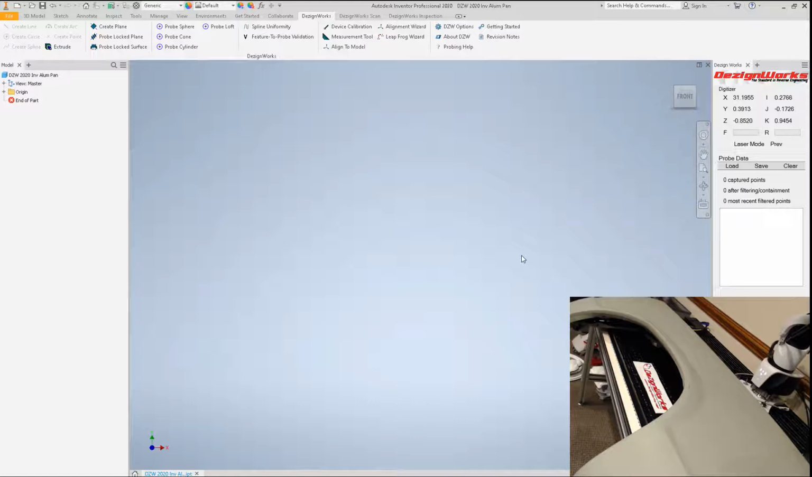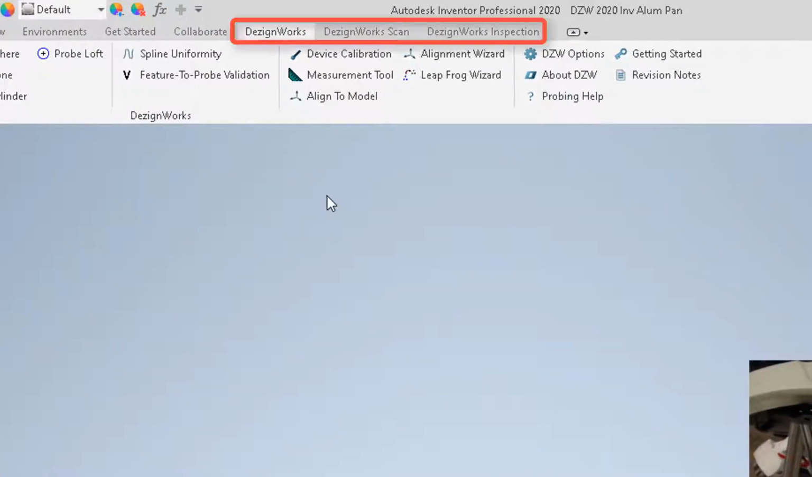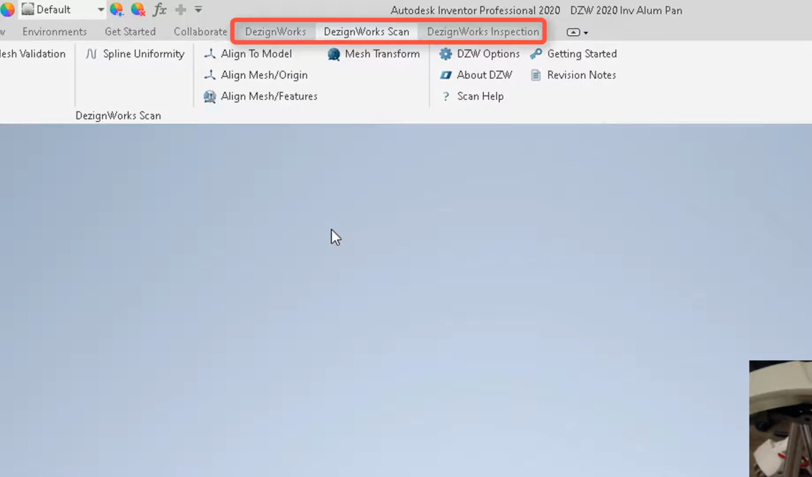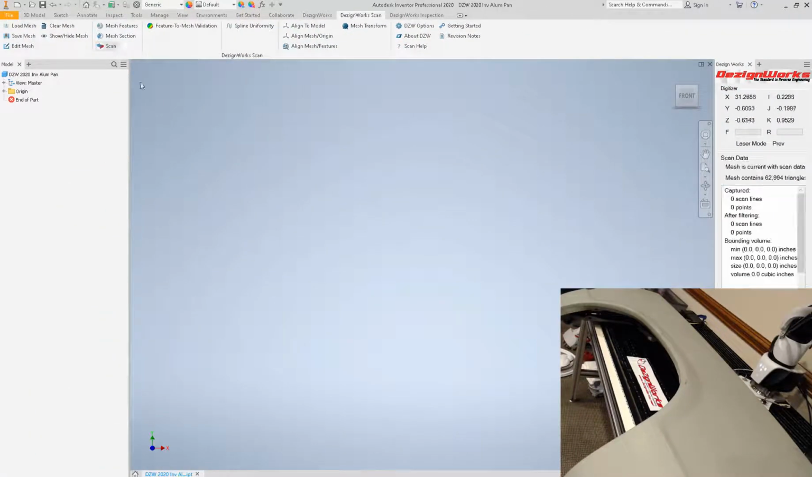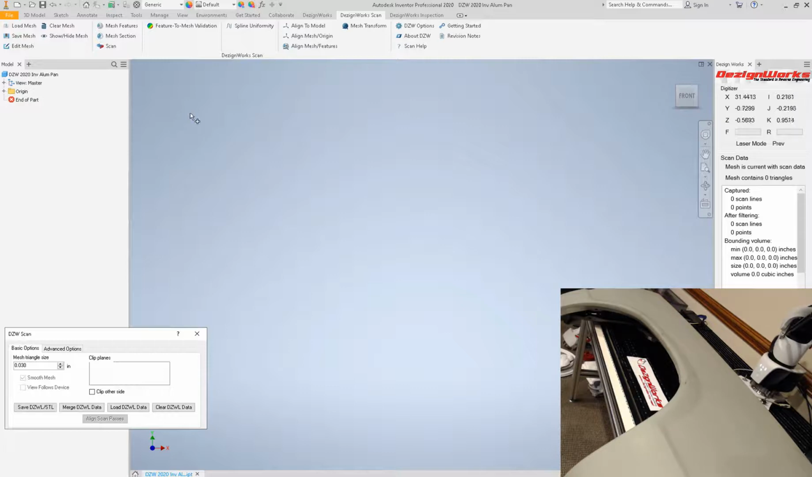So Dezignworks is a gold partner with Autodesk Inventor. And you'll notice some ribbons have been added to the Autodesk interface. There's one for probing. Today we'll be using one for scanning. Everything is set up out of the box. You simply select scan, your triangle size, everything's set up.